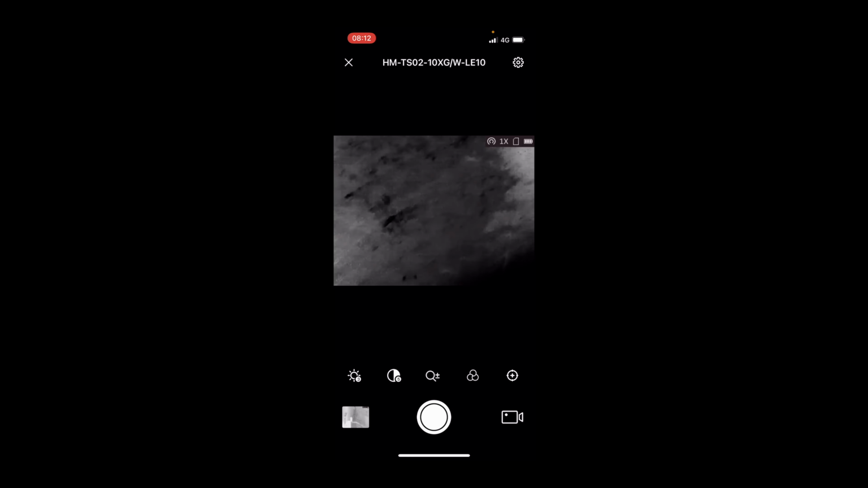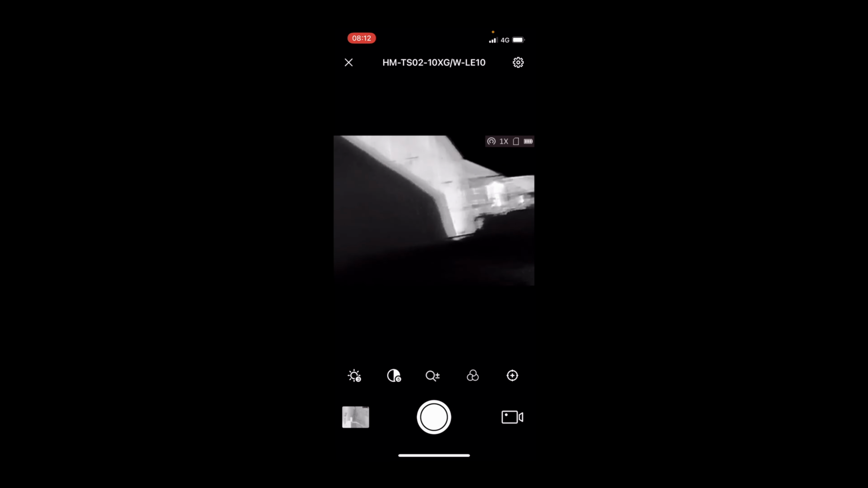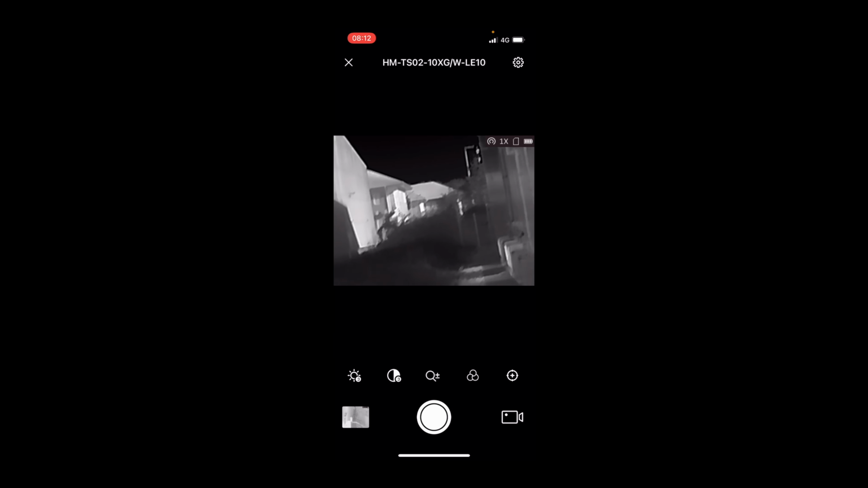And again, back, and you can even see there's an Optex beam set there. What a great device. And obviously a door over there that's probably quite warm from the sun by now. But yeah, that's the device. And again, because of the contrast, you can adjust it to fit in with your application.